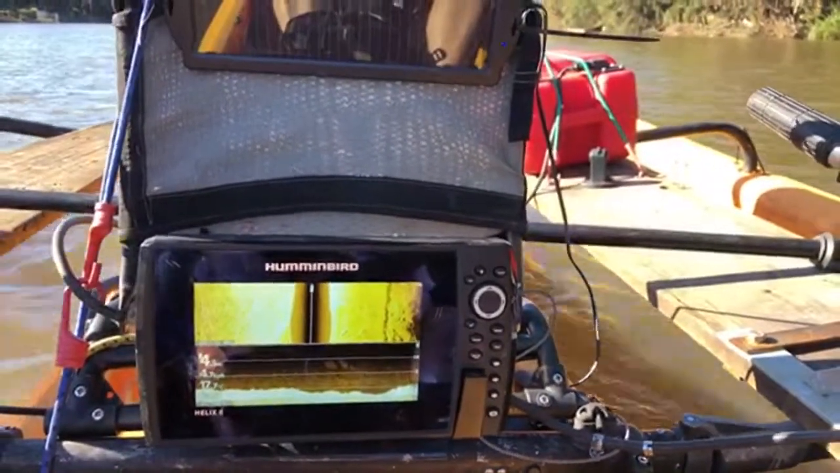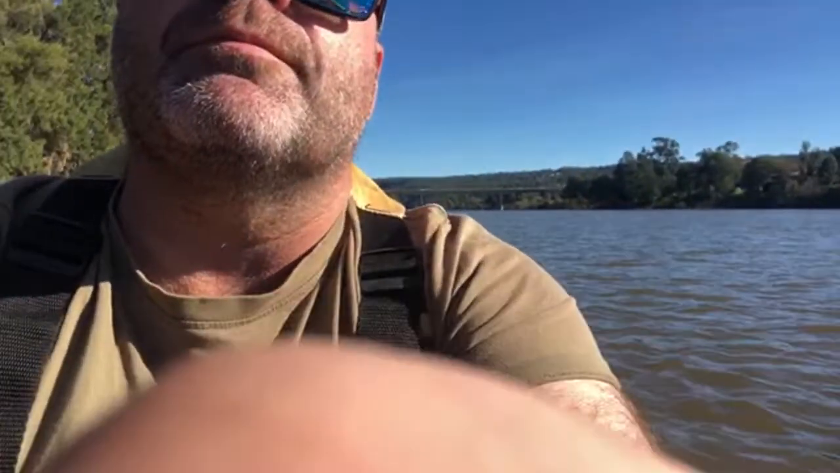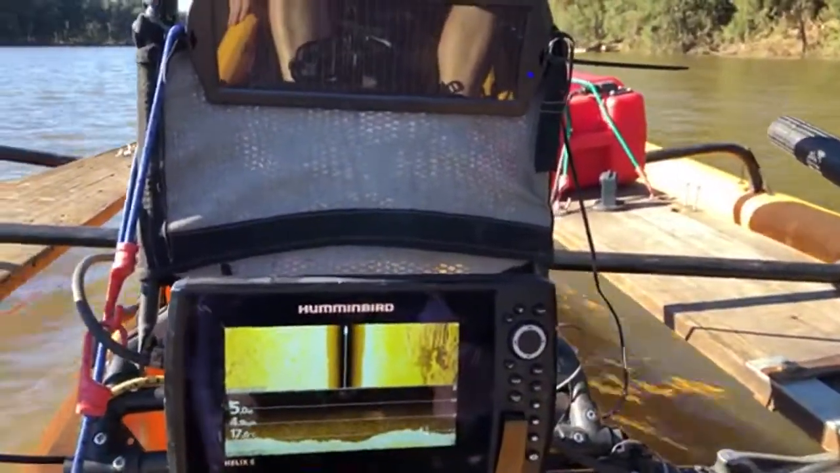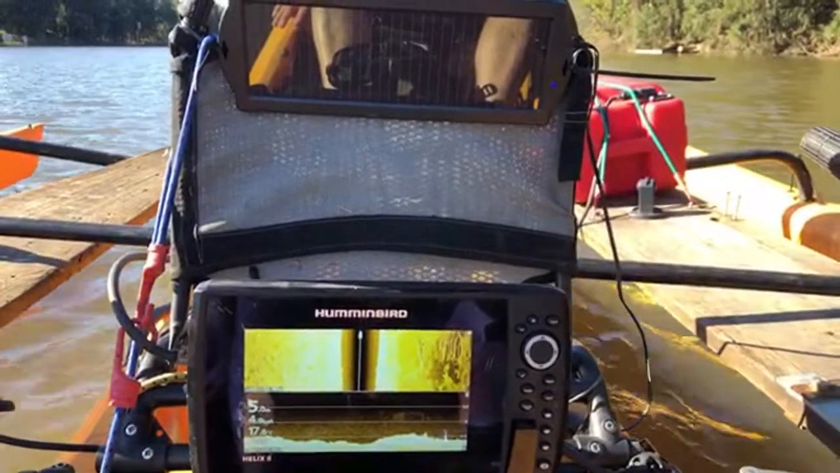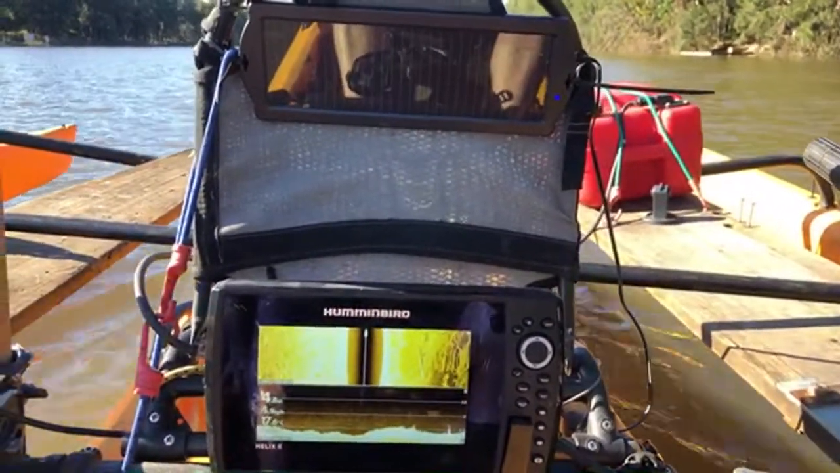How far are you down from the boat ramp? Try and skid around. Where's the boat ramp? Boat ramp's way back there. So we're heading down to the bridge. There's an old, what'd you miss, Audrey? Not a lot yet.